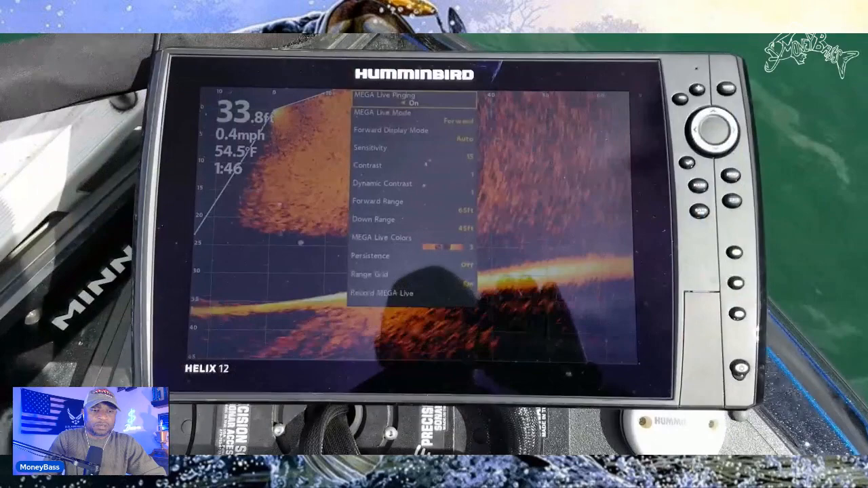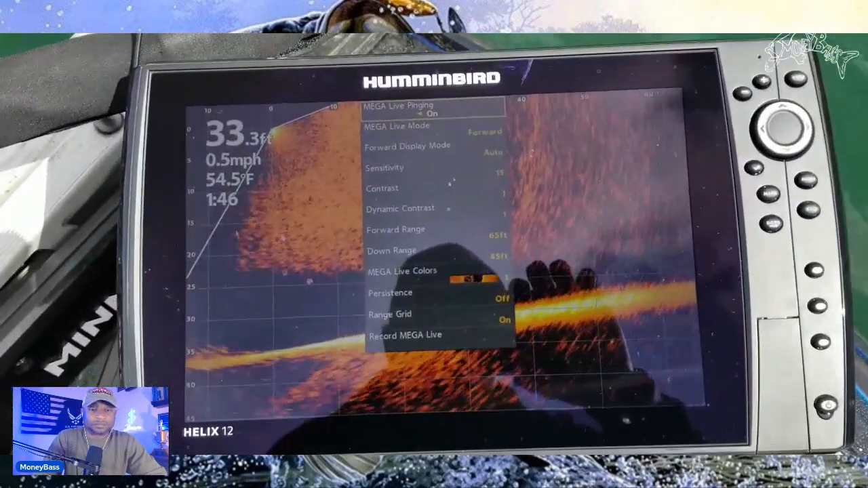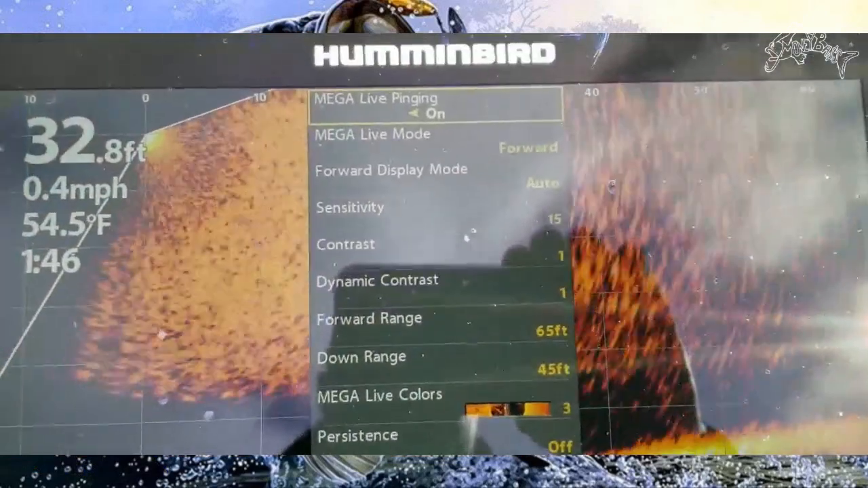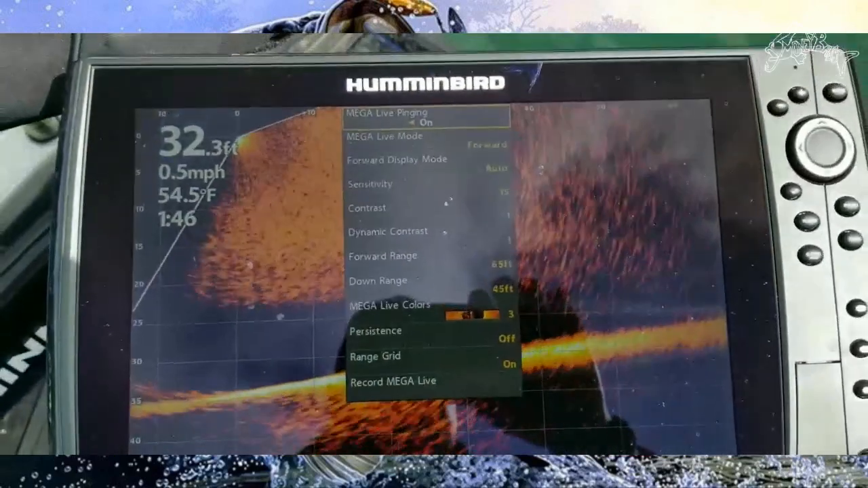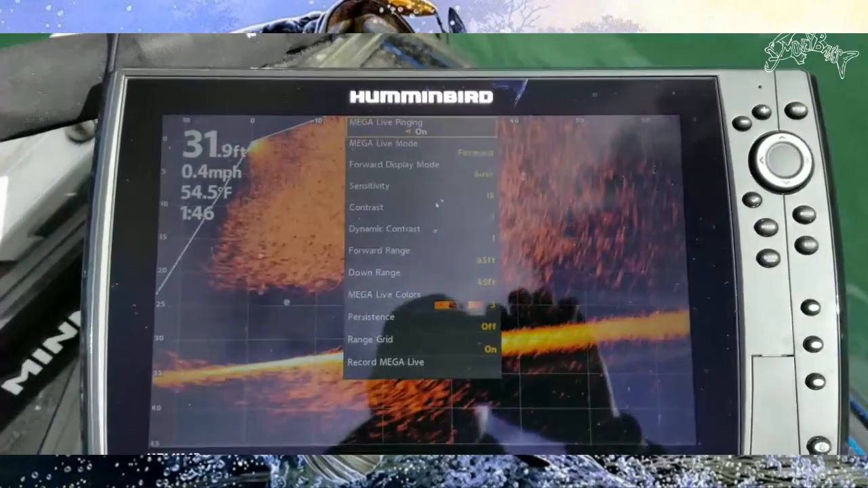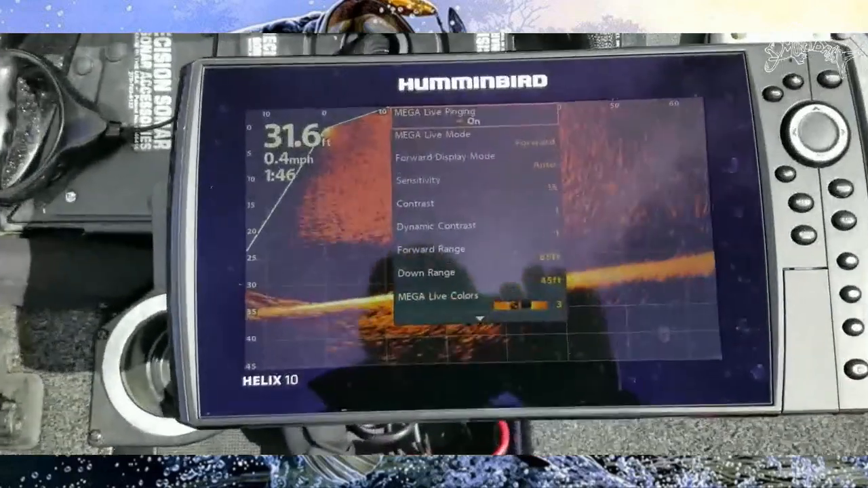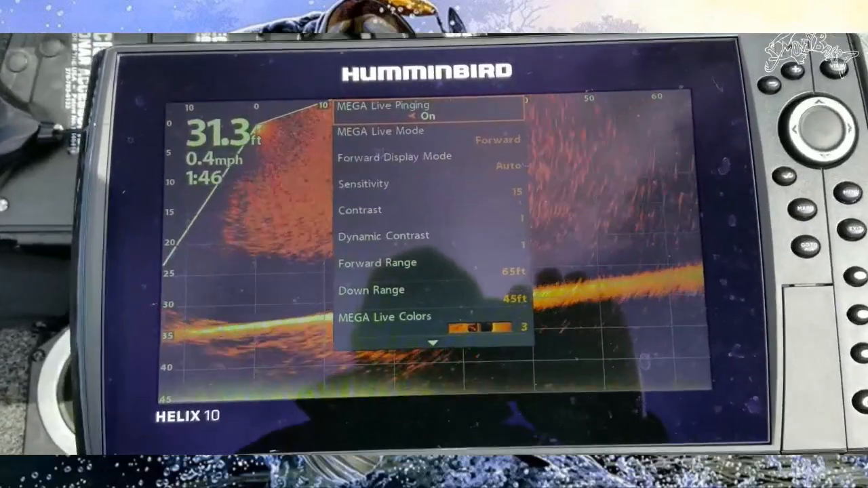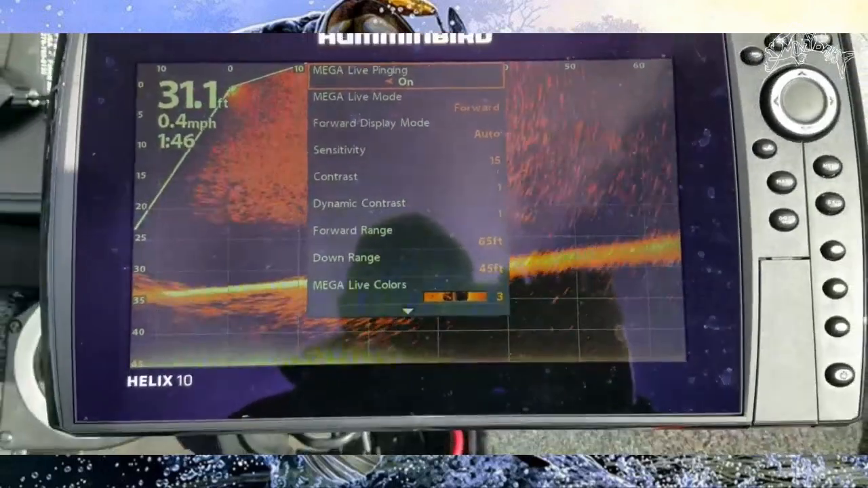All right, here we go. This is the Helix 12 G4N MSI unit. These are the settings, and those are the suggested settings for the sensitivity, contrast, and dynamic contrast. And you can see, I guess that's not interference, but the clutter or whatever that's currently on the screen on the Helix 10 G3N unit. This is a Mega Side Imaging unit also. I have that one set on the same thing as far as the sensitivity, contrast, and dynamic contrast.